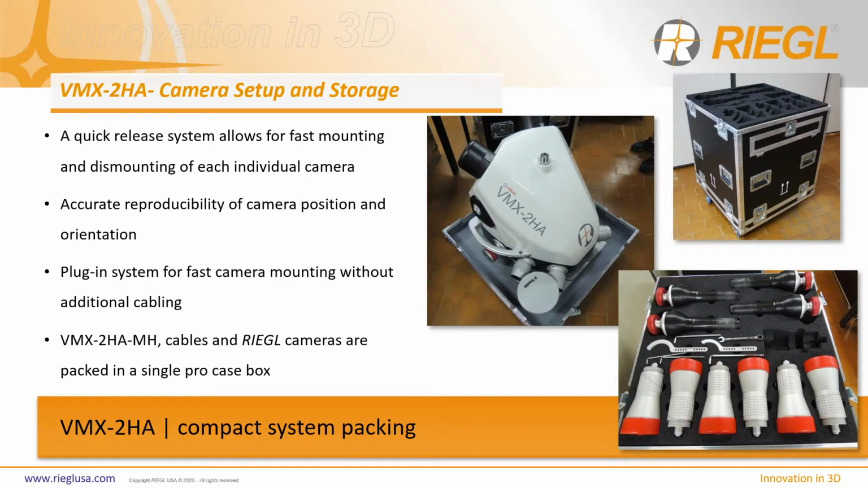So it's a very portable system. It does ship on a pallet. That is a big case. However, it holds a lot of different cameras and accessories. So really what's left out that you can't fit in that case is a roof mount and the CU box, or the collection box.